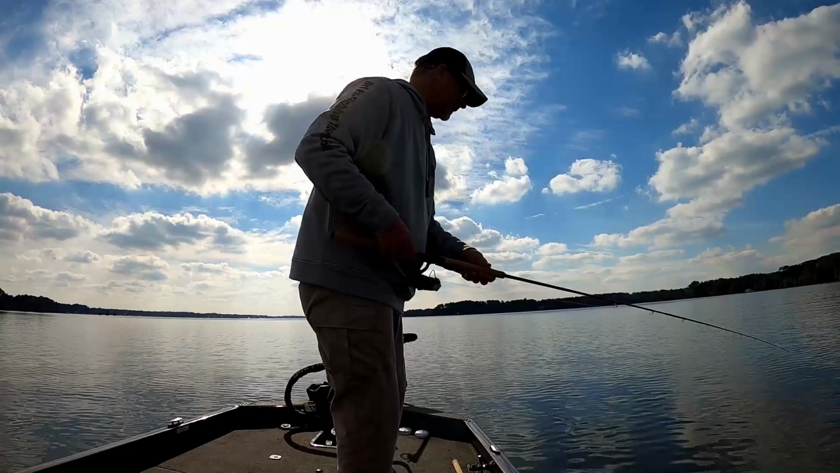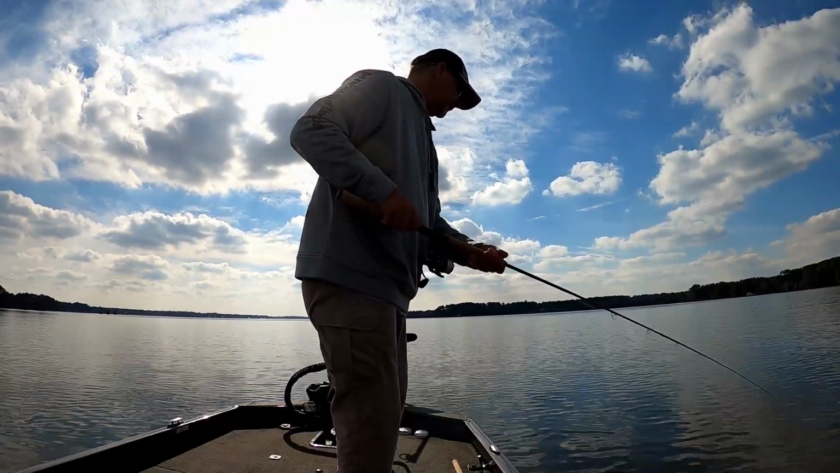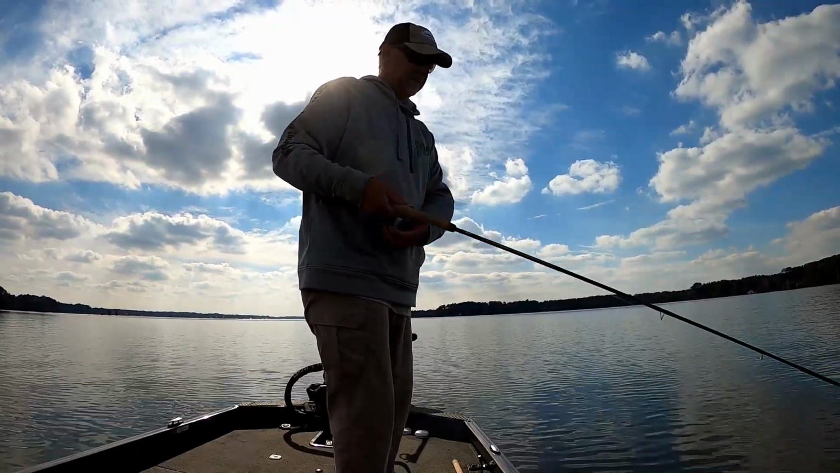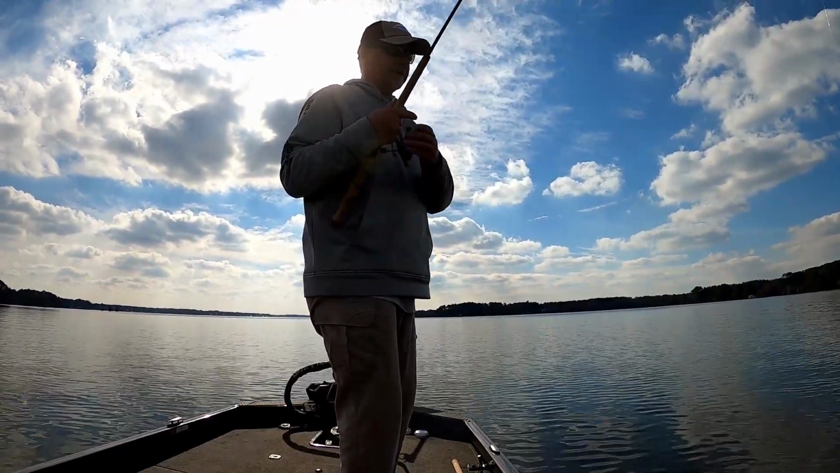You guys can let me know in the comments if there's any really big white crappie or if the black crappie are bigger in this lake. So far, all the black crappie have been bigger that I've been catching.